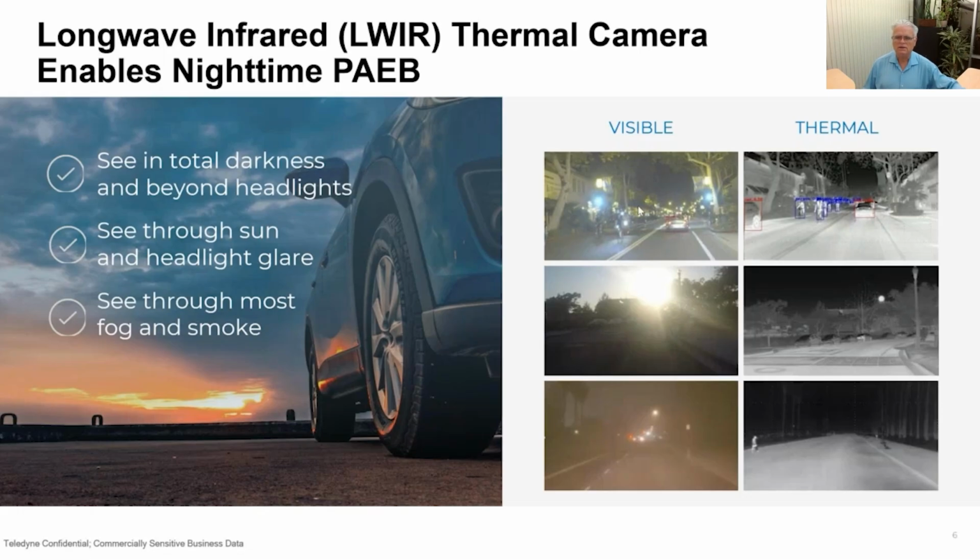So in this first scene at the top, we have a community bike ride in Santa Barbara, California, that happens regularly. And you notice what your eyes would see and what the visible camera sees. There's a lot of glare in the images from the street lights, the headlights, and it's really hard to tell how many bicyclists are on the left-hand side of the image.